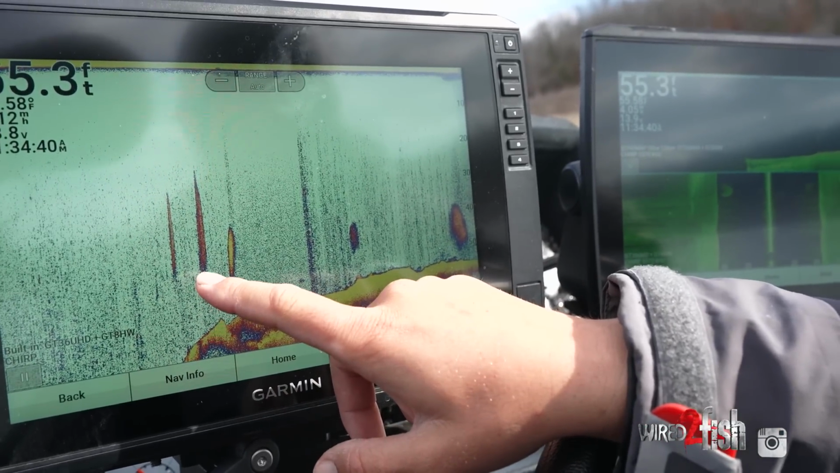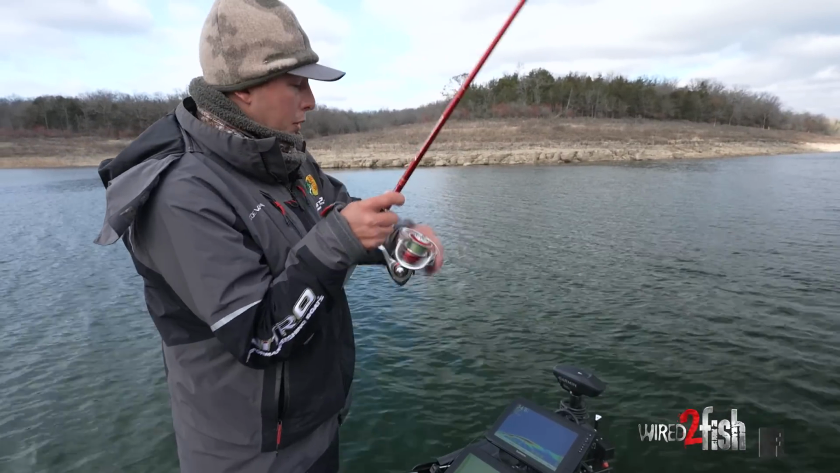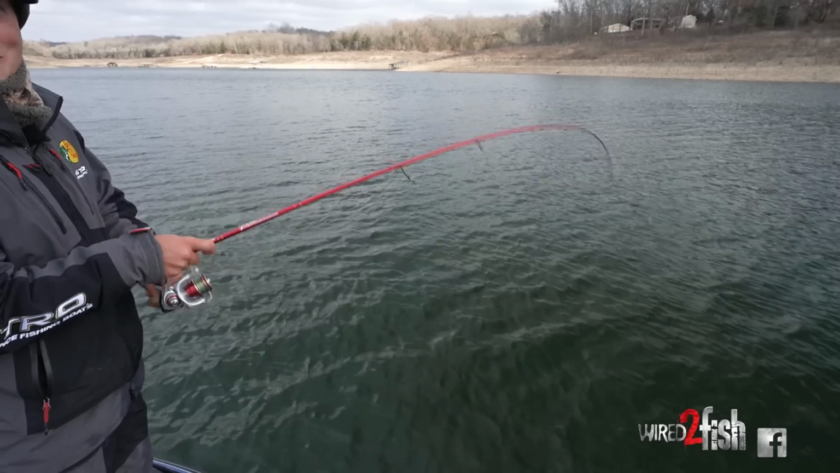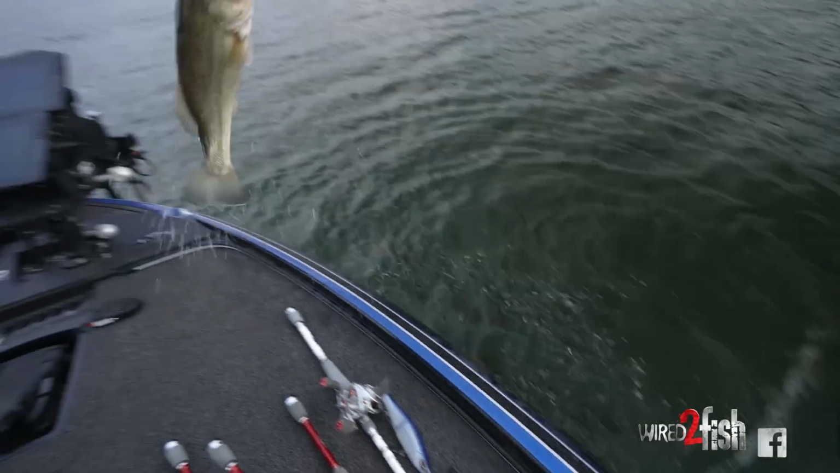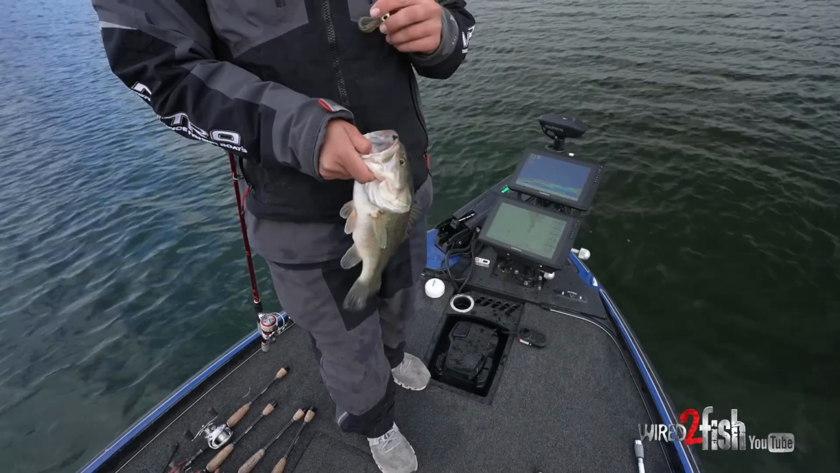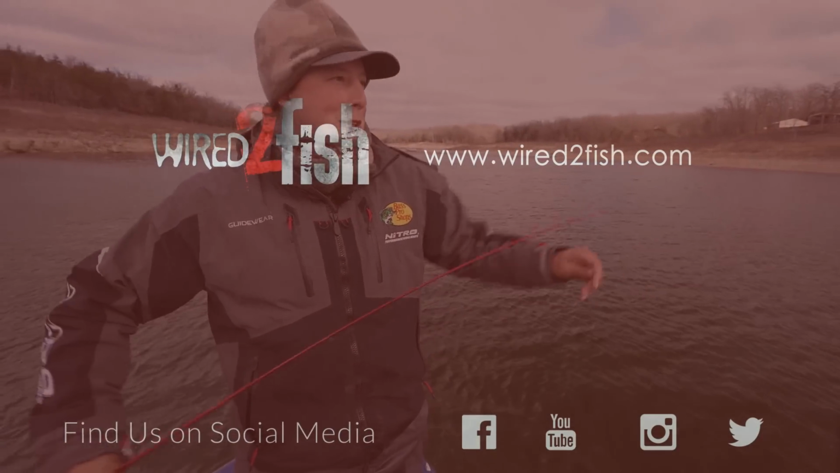As soon as I see that little bloop of shad, I'm gonna shut it down and start looking around with my LiveScope. And man, as soon as you find them, they're ready to bite. When you're looking for them, it feels like you're wasting your time because you can go forever and not see any. But whenever you finally see them, it's gonna make your time worth it. It's gonna make every second you spent sitting behind that driver's seat worth it. It's gonna pay off, and you're gonna be able to just load the boat with them.